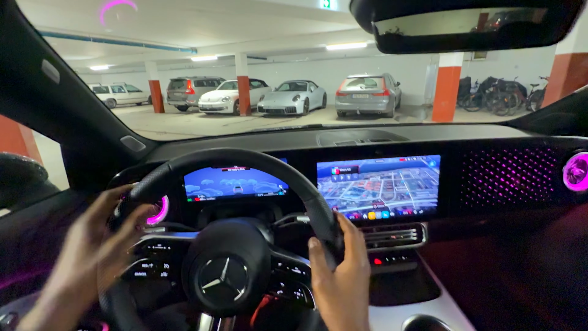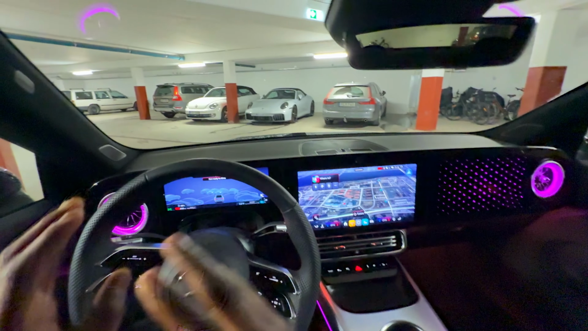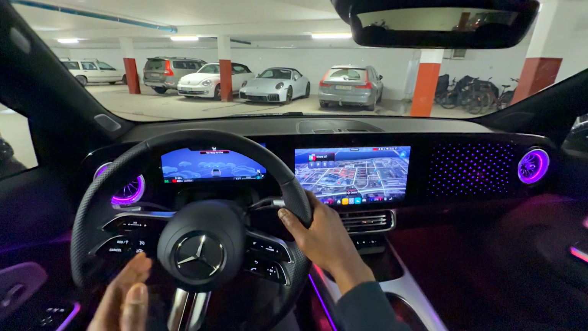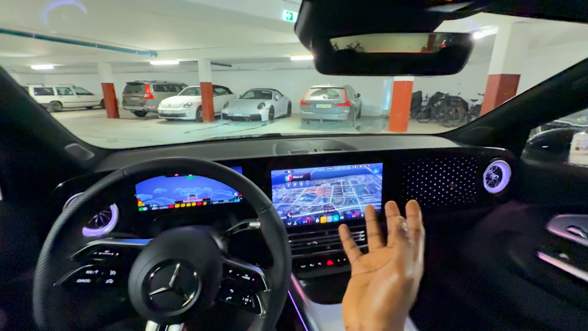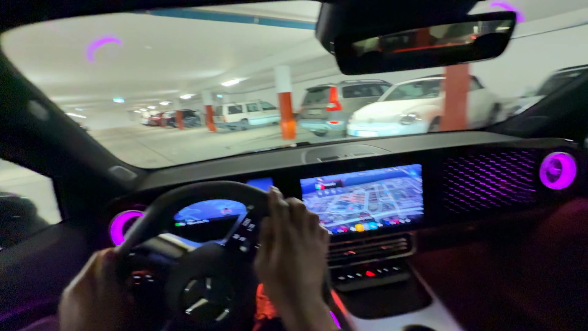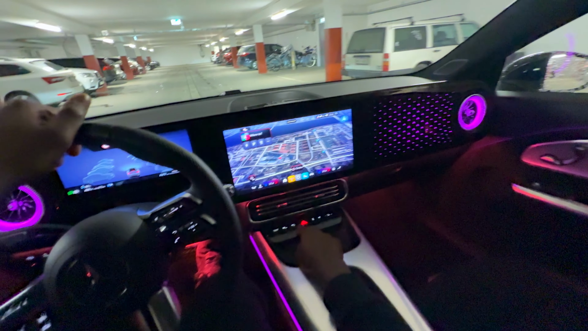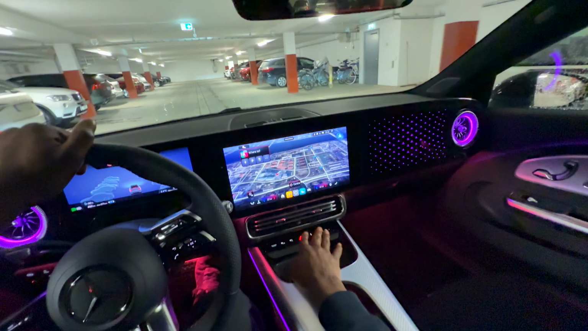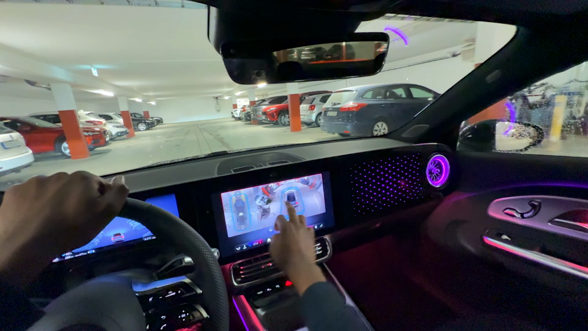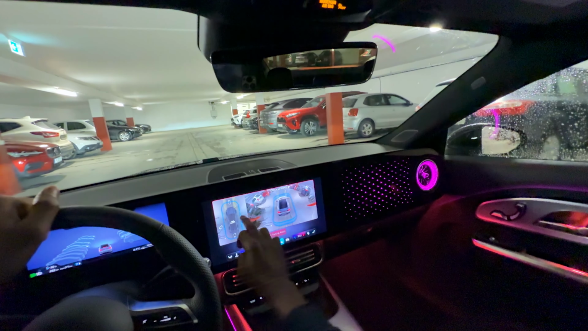But then let's head out on the road. If you look, there is no physical start button because this car is equipped with keyless go. So you just get into this car and put your foot on the brake and put this car in drive, and it's ready to go. This car is a very, very pleasing car to drive, and maneuvering in tight parking spots like this. On this physical array here, on the bottom of the infotainment screen, you can also pull up the cameras of this car. This car has some of the best parking cameras that I've seen.